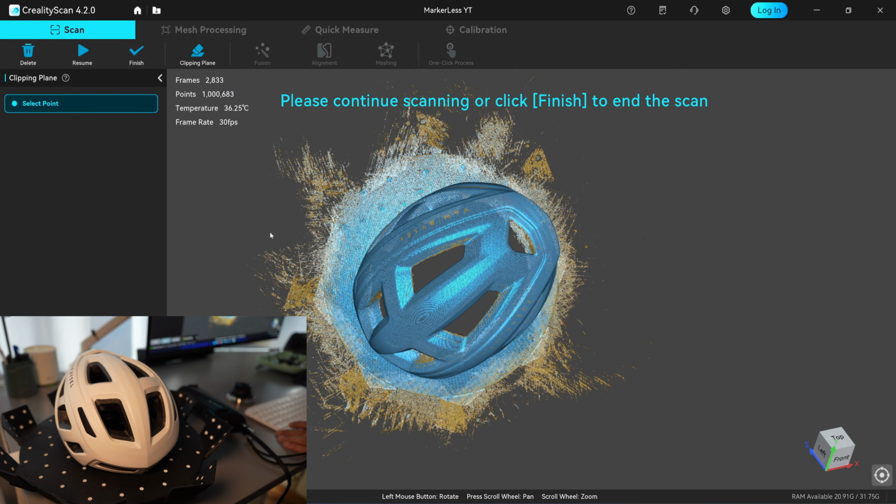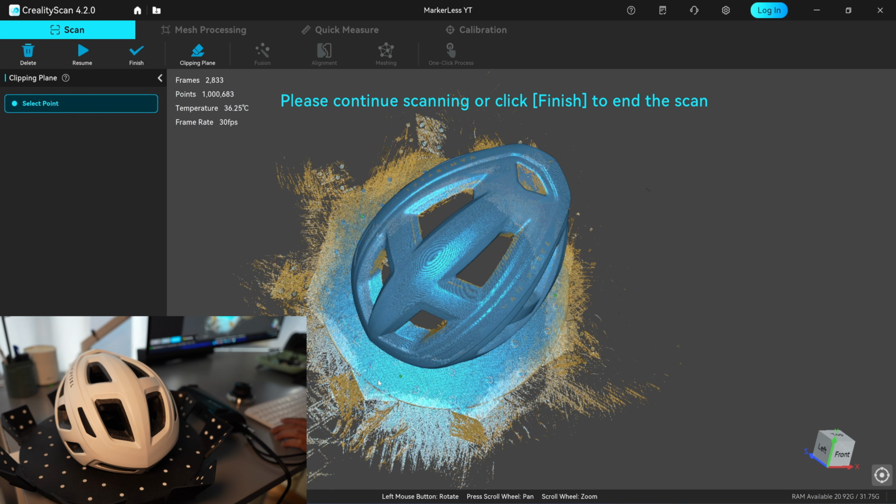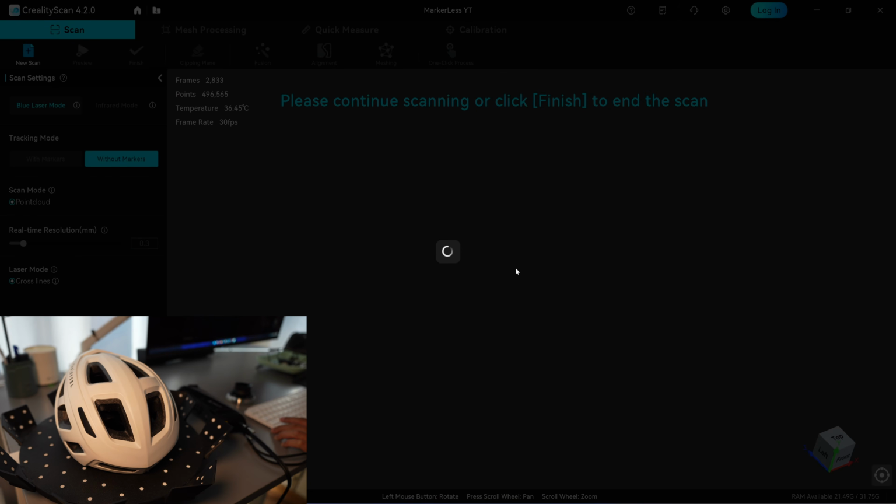This update also adds a clipping plane too. Instead of relying on marker dots, you can now pick points directly to define the plane.